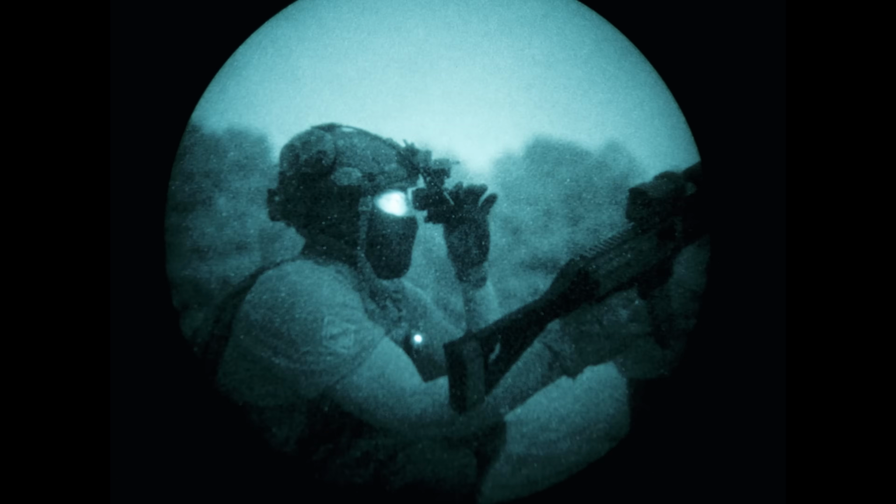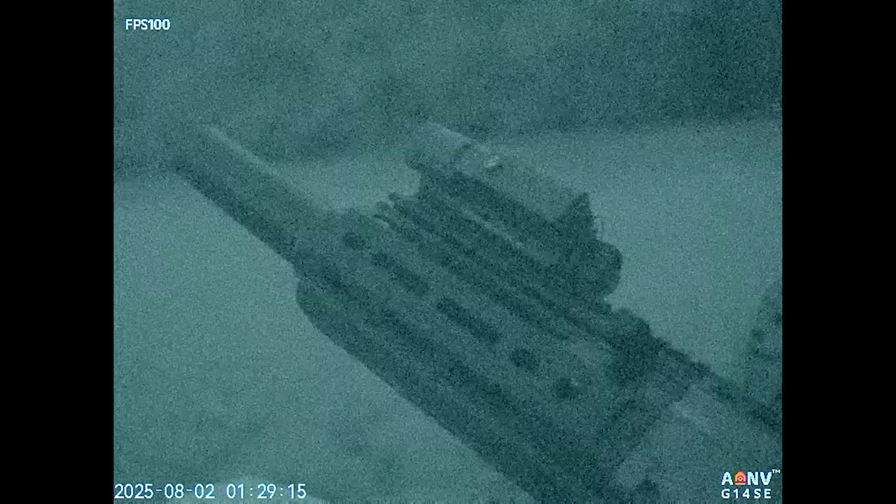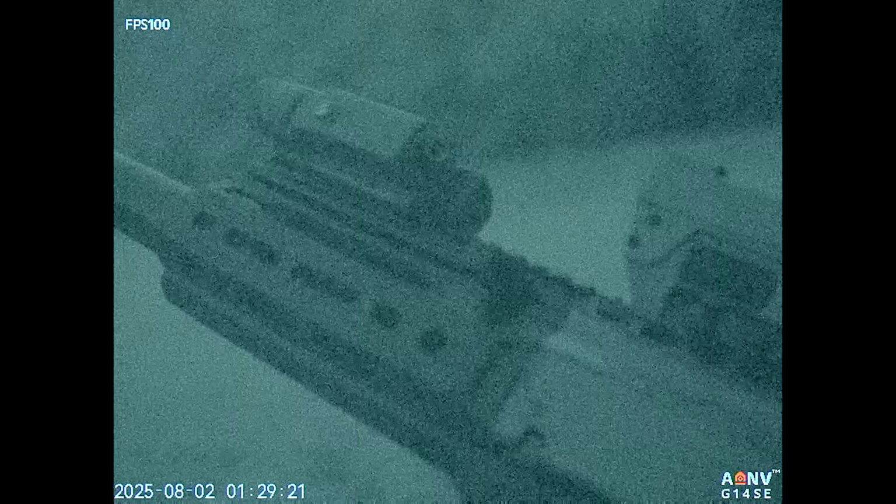Hell yeah. And as far as the focus goes on this thing, it's just like a PVS-14 where you focus it close so that you can see the gun right now. And then I'll focus in the distance. It's a pretty short throw, just like a PVS-14.